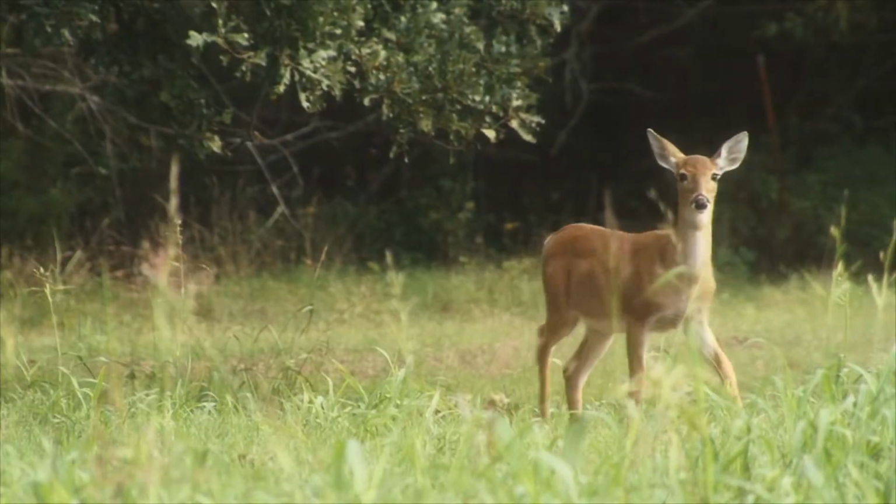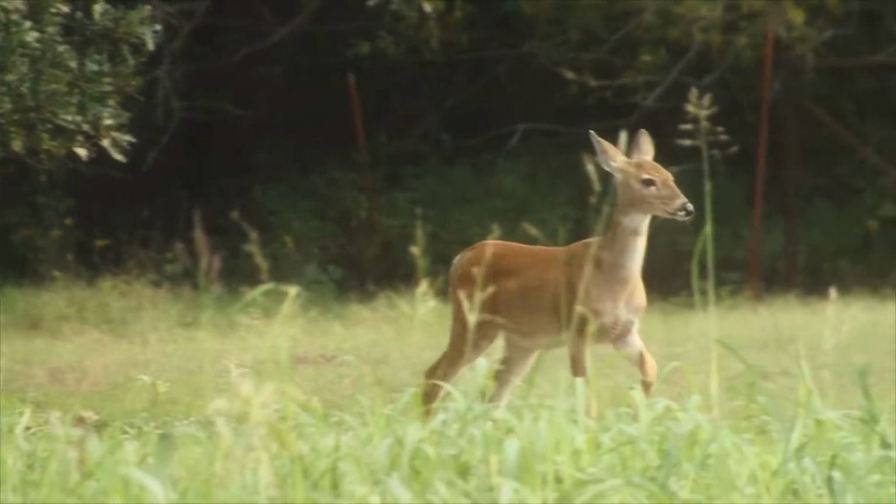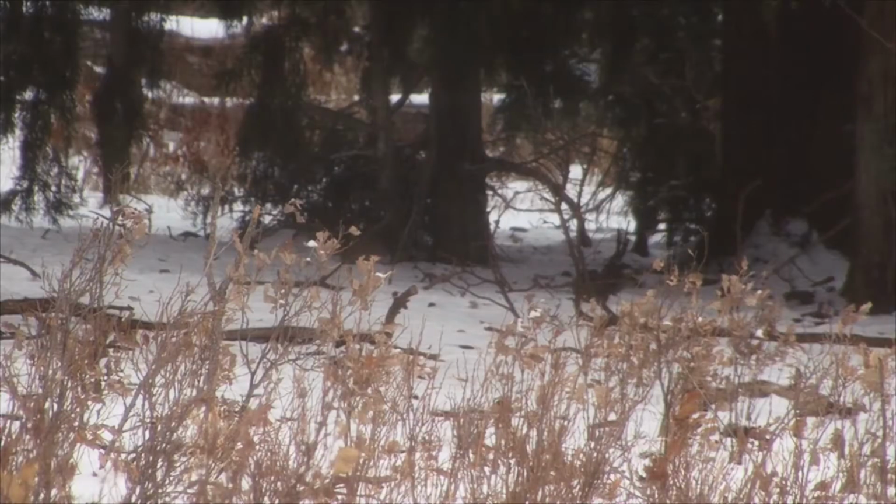So they will eat roots of plants, but they'll just as quickly eat, say, young fawns, or feed on some of our ground nesting birds like the turkeys, the quail. Hogs are known to disturb and eat eggs from those type of animals.